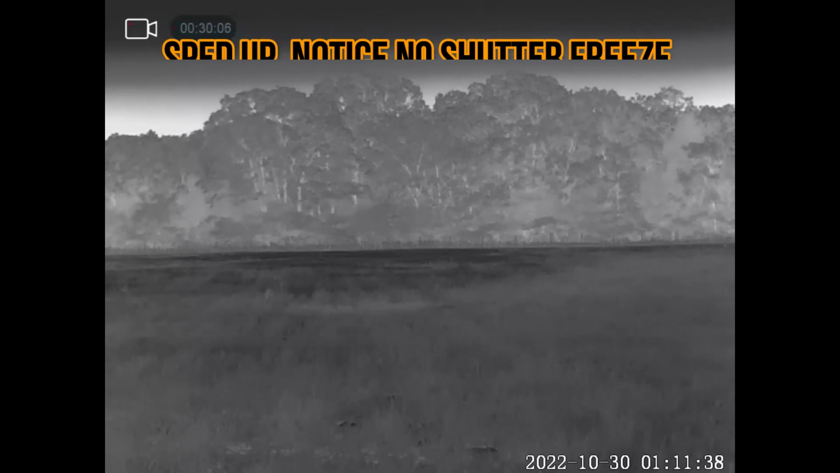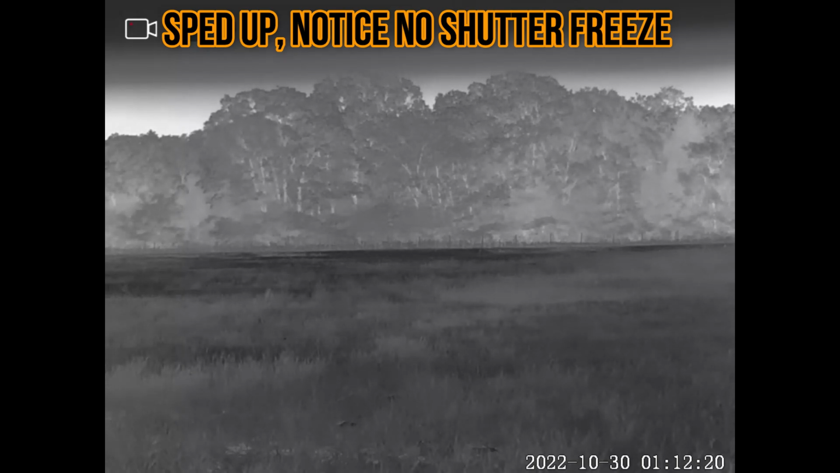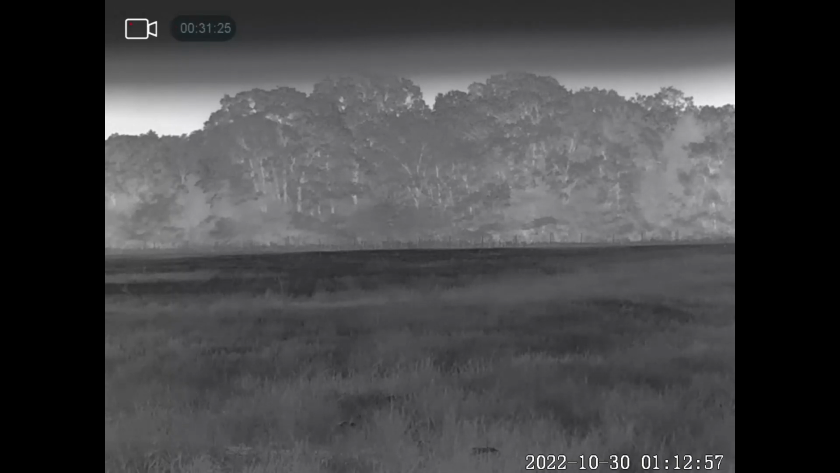Okay, another really cool thing that this thermal does that nobody else is doing is it has shutterless nuke. So you don't actually have to push a button and then wait for the shutters to close. While it is doing that, you have either no image, or you have the exact same image that you've been looking at already and nothing is updating, and then the shutters open back up again, and now you can see a fresh image again. No more.